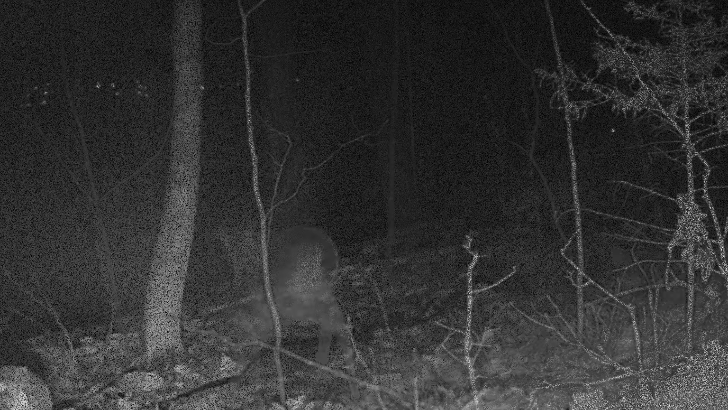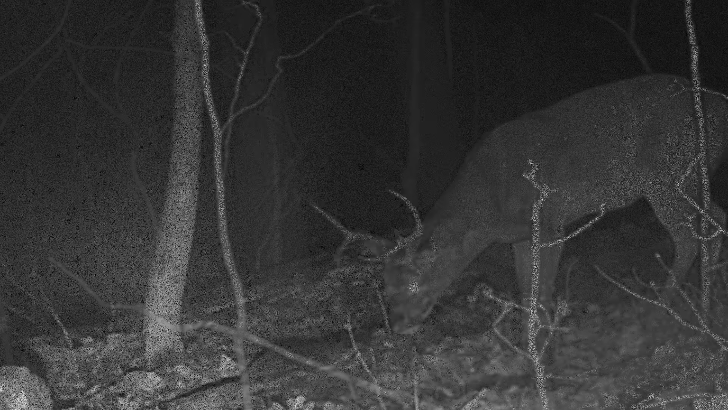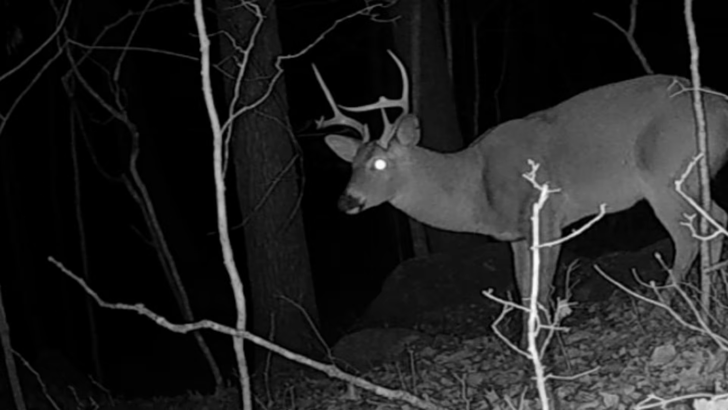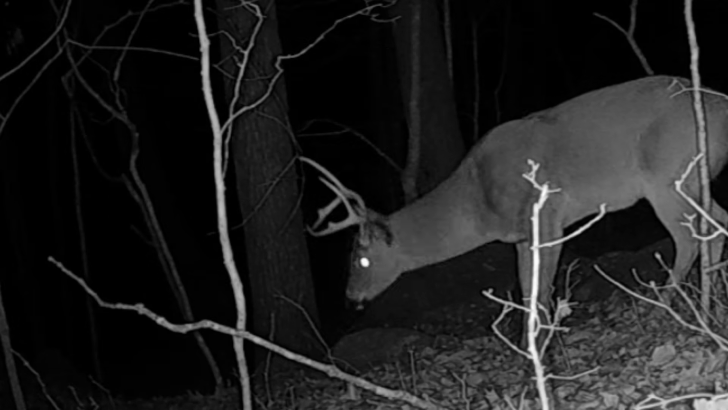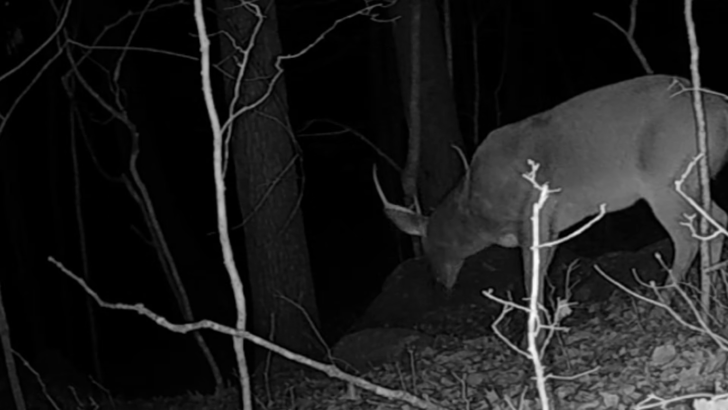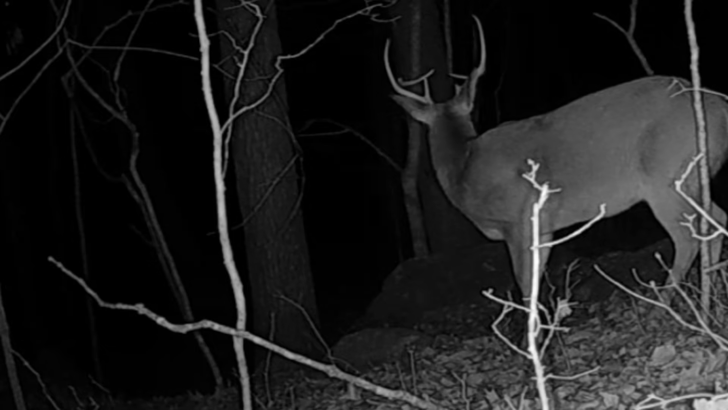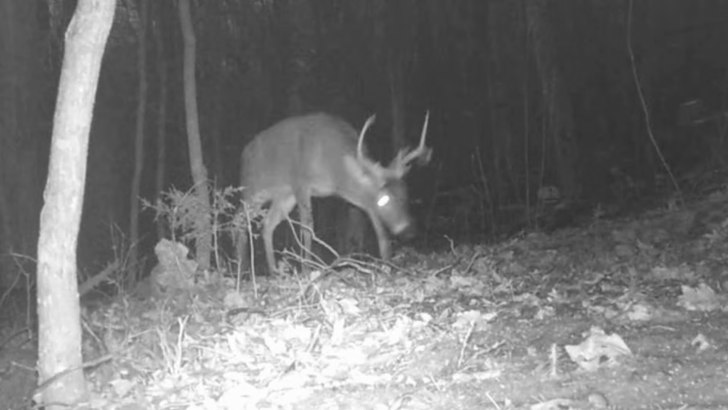And there's a fox. And the big old bucks. A few of them still hanging around, but they're slowly disappearing. They just trying to eat and survive like the rest of the animals. Get through the winter. And you see them coming and going.